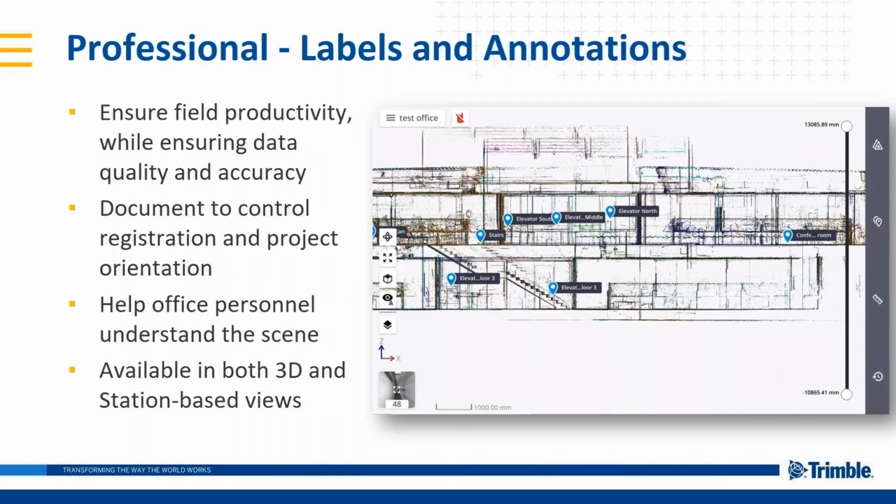Some of the professional features we've added into the software are labels. Labels are used to go in and tag a scanned station. What prompted this was, looking back on projects that we've done in the past that were very large and had dispersed teams. Maybe you have 2 or 3 scanners on a site, different people scanning in different areas, and then trying to register that at the end of the day, not knowing where people were.